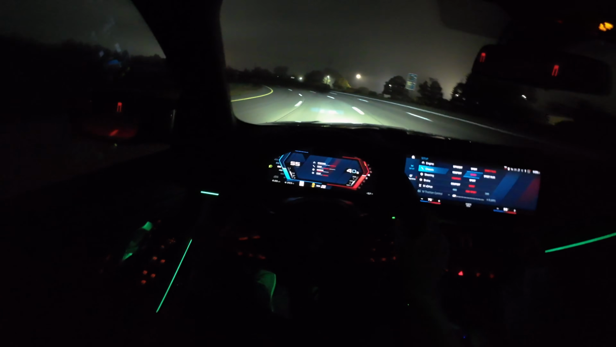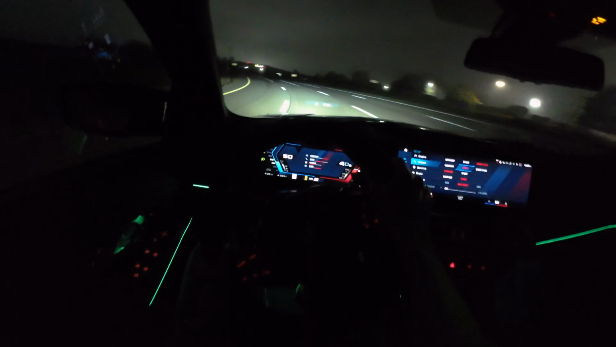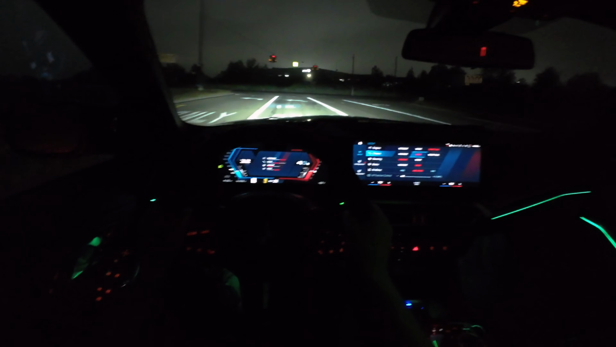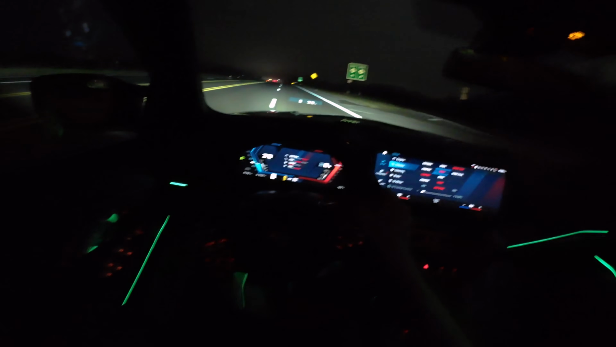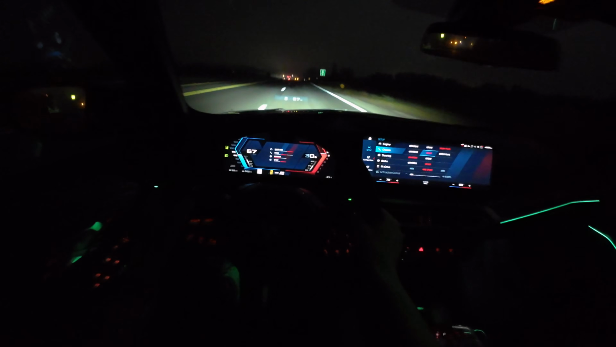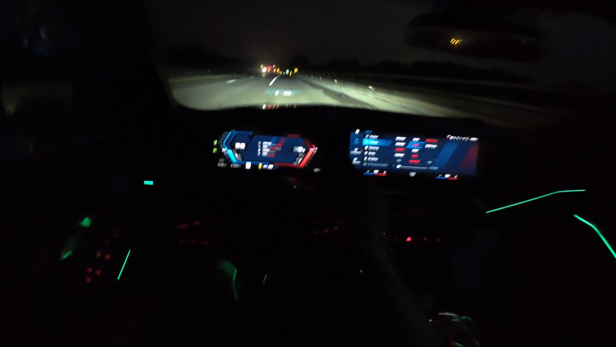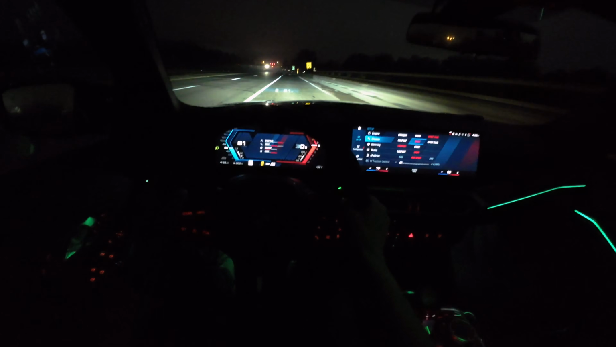Just great inputs from this car. Steering feels a little bit better than the standard M3. Part of that, I'm sure, is just due to these tires and how connected they make you feel to the road. Very quick out of a corner. Lots of traction thanks to xDrive.